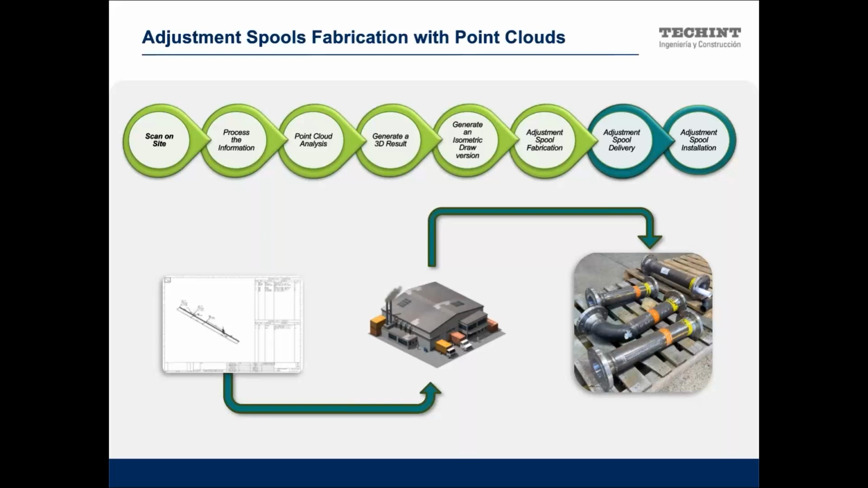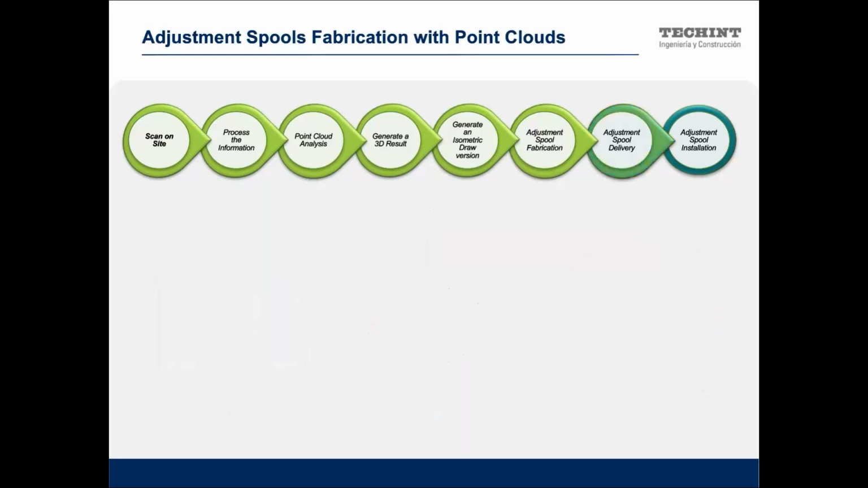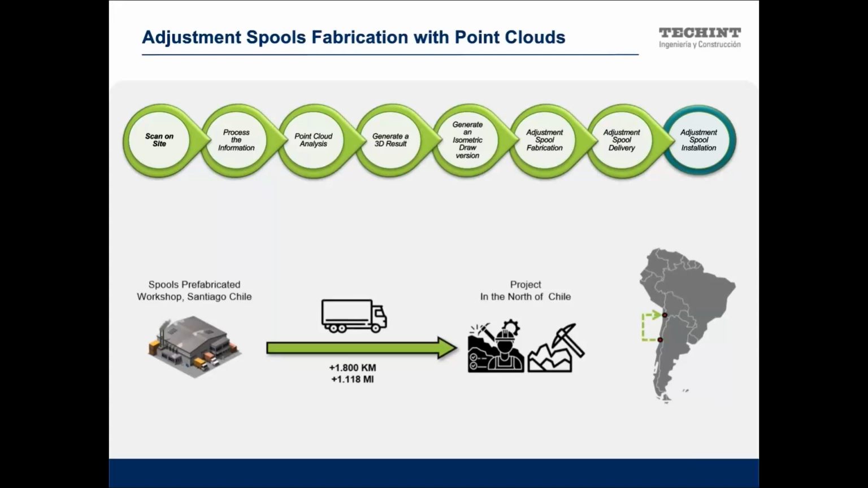So we go to the next step, which is to deliver this adjustment spool to the project. As Gustavo told you before, it is a very large distance between the spool prefabrication workshop and the project. It is more or less 1,118 miles or 1,800 kilometers. So it's a very long way.